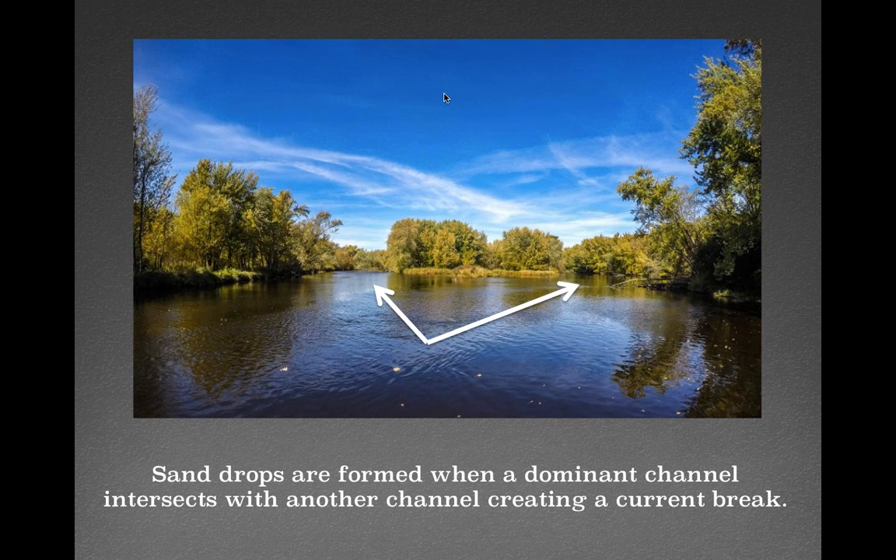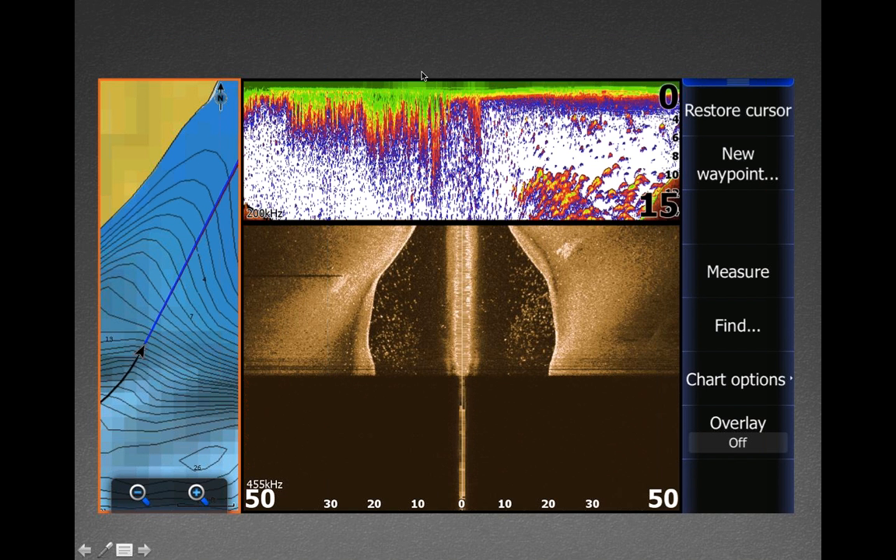Here's a great illustration. This is actually out in front of one of those pictures that I just took. You've got 2 rivers coming in. The one on the left there was definitely the dominant one. It pushed the current in through and created that nice sand drop right out in front. Not my best screenshot in the entire world, but it was one that I had captured quick right as I was setting the boat back down, so everything came into play.